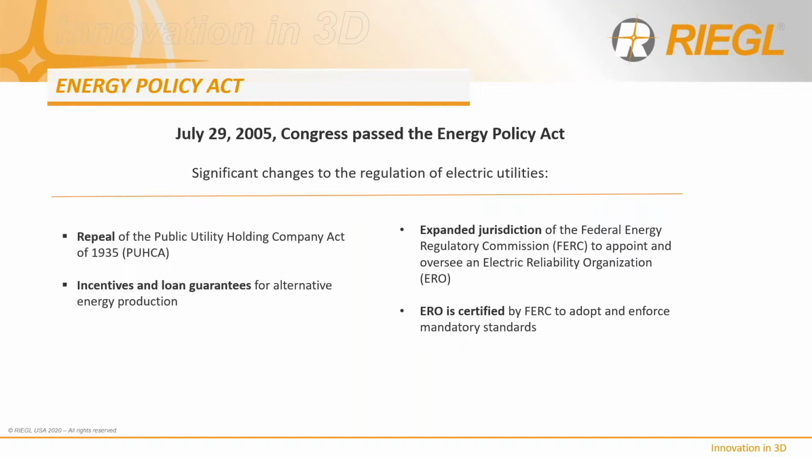That ERO is certified by FERC to adopt and enforce mandatory standards for the reliable operation and planning of the bulk power system throughout the United States. These mandatory standards and requirements replace the current voluntary rules of the time and result in increased investment by and in transmission facilities ever since.